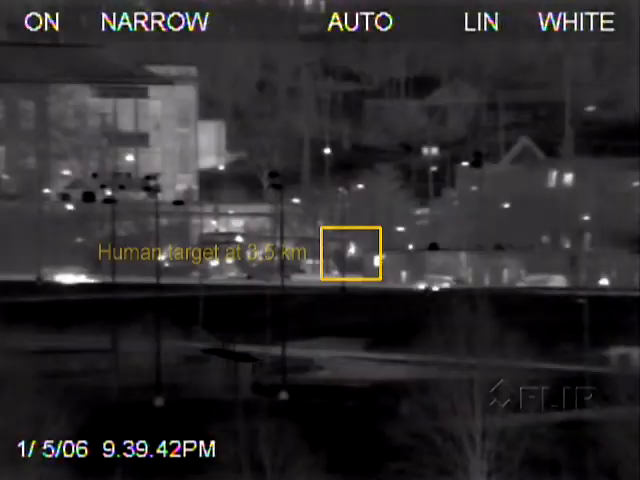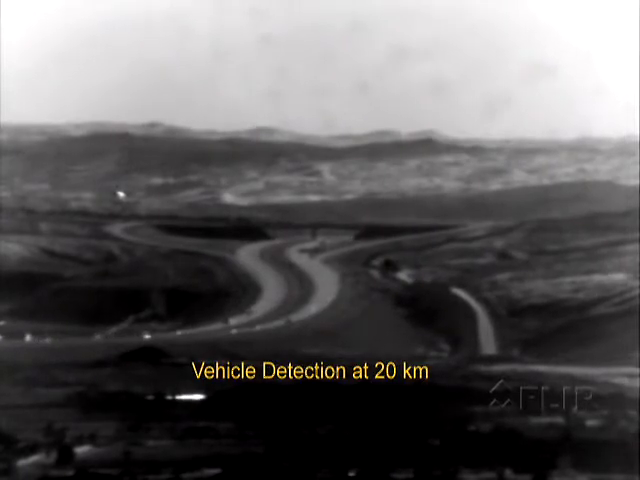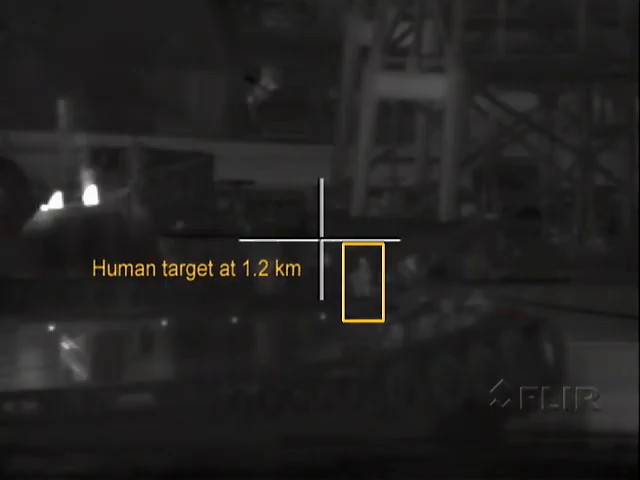The ability to detect, recognize, and identify threats at long distances is often the difference between whether or not there is time to react. The ThermoVision Ranger 3 is a third-generation portable long-range surveillance system, delivering crisp imagery from extended standoff distances.